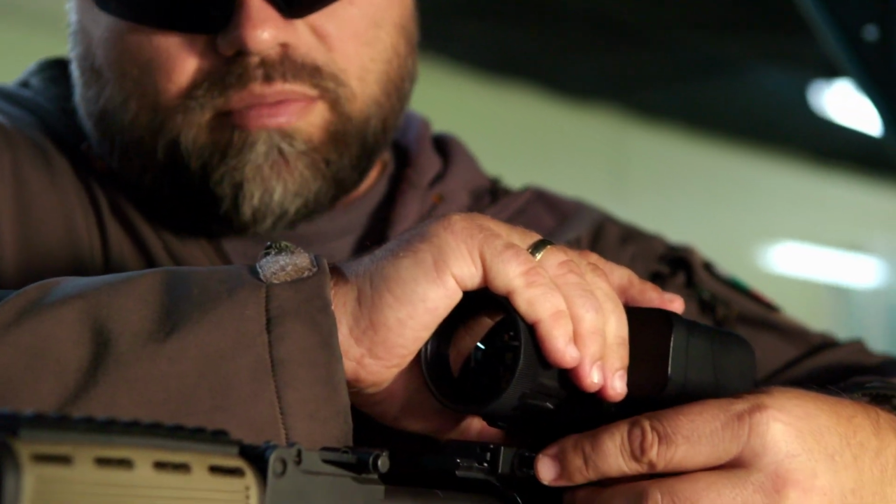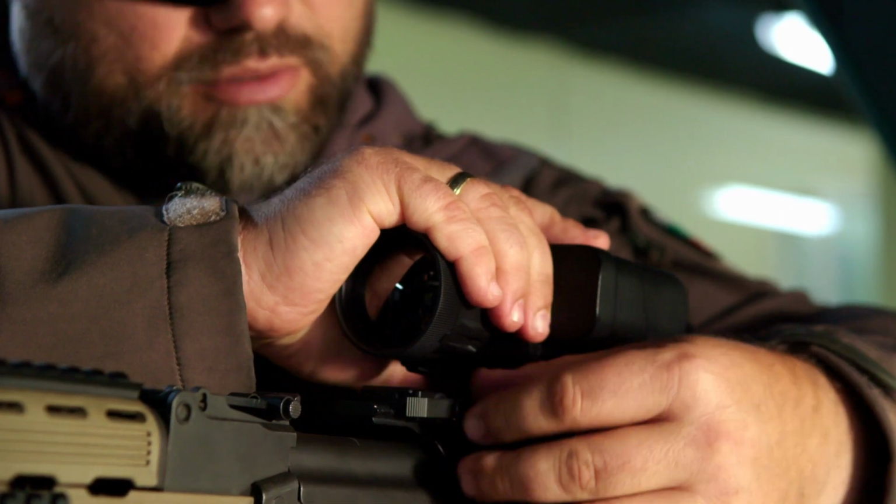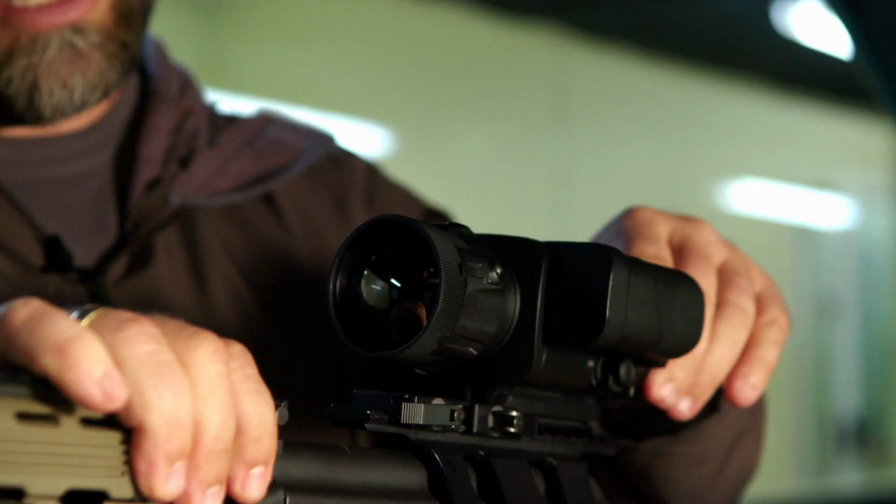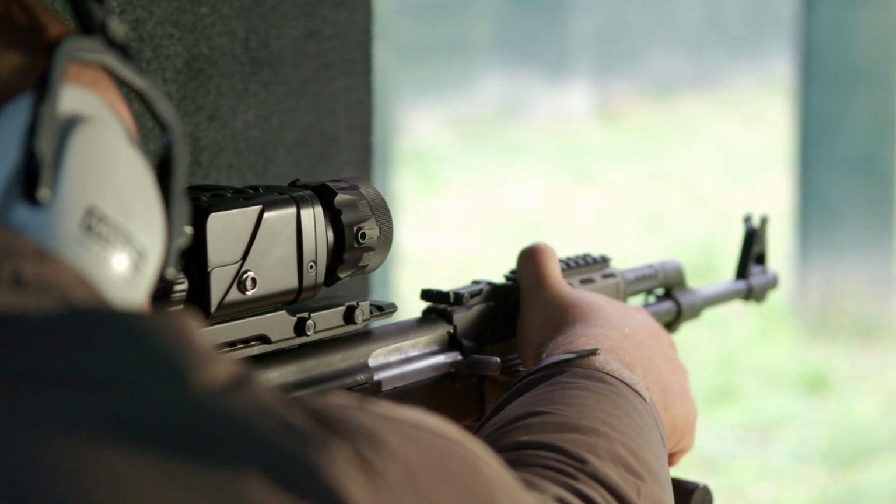We are now ready to mount the device on the rail system. With slight pressure on the front rail from the middle forward, you need to lock it into place. We do the same for the back lever. Afterwards, we check that the device is properly fit into the rail system, and we should be ready to shoot.